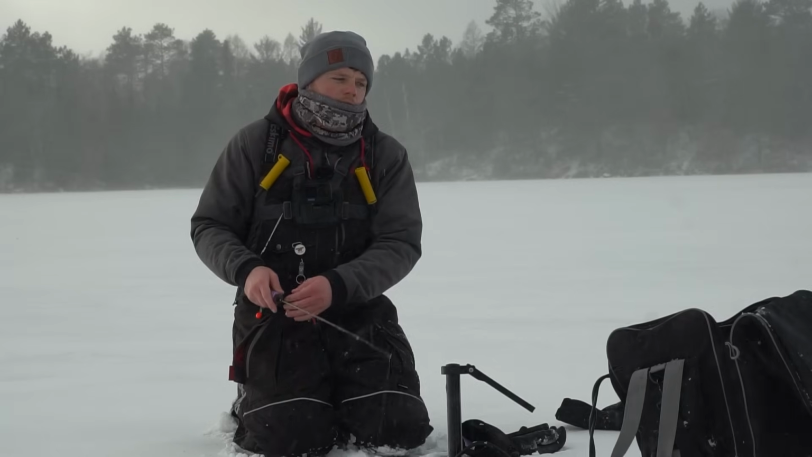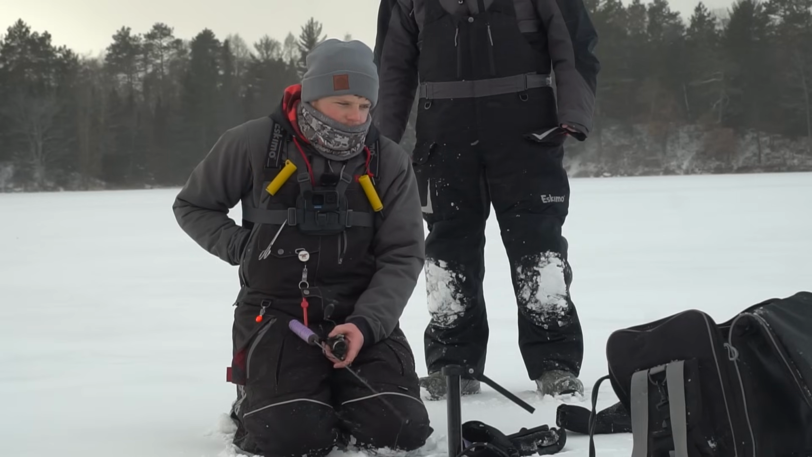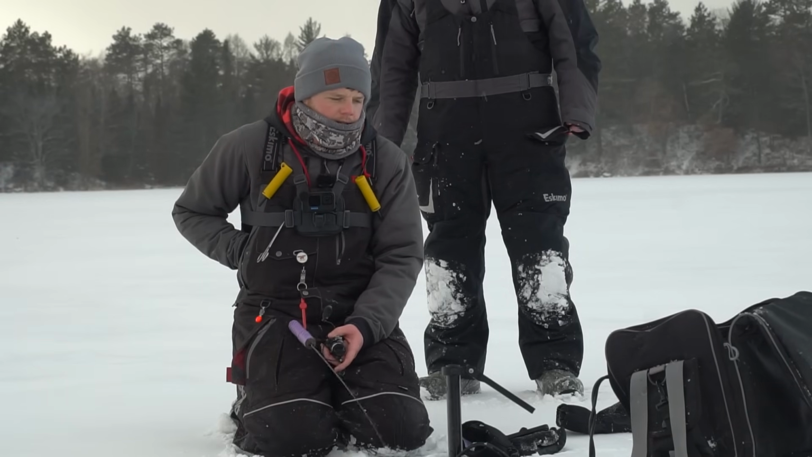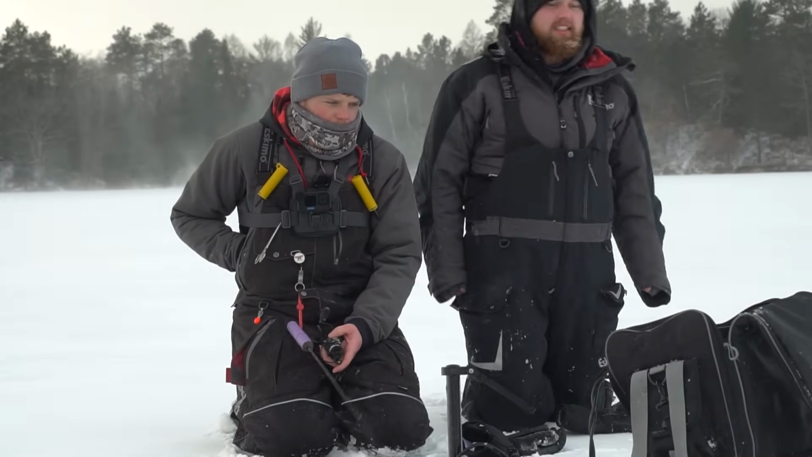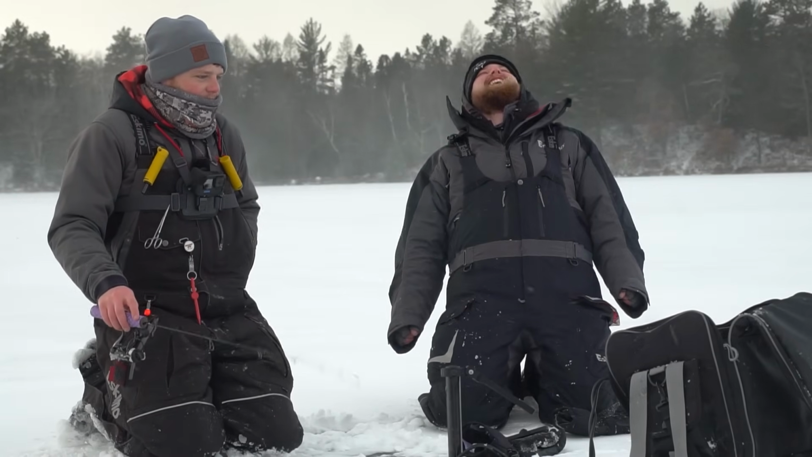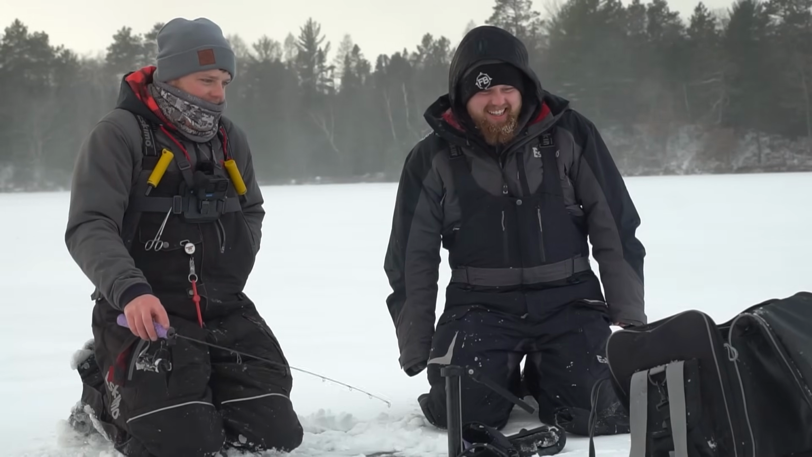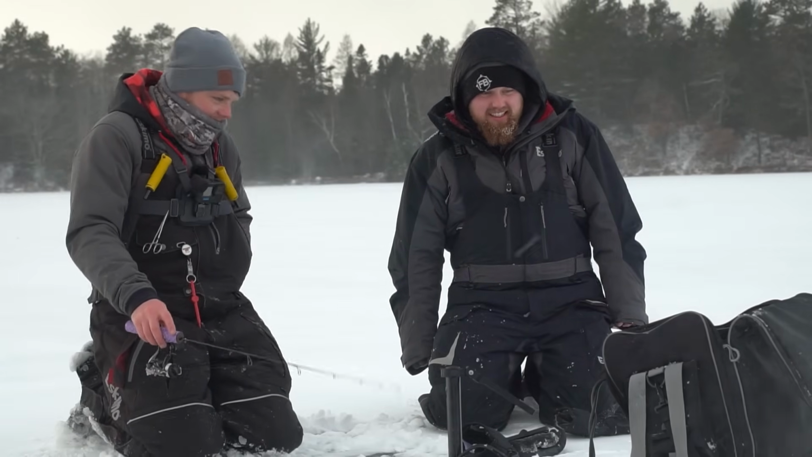Love that. Tornado just went through me. They come flying over from the right there, and then they just come up to the bait and they just stop. Holy dude. You felt that whole drop? Yeah. This whole thing just dropped.